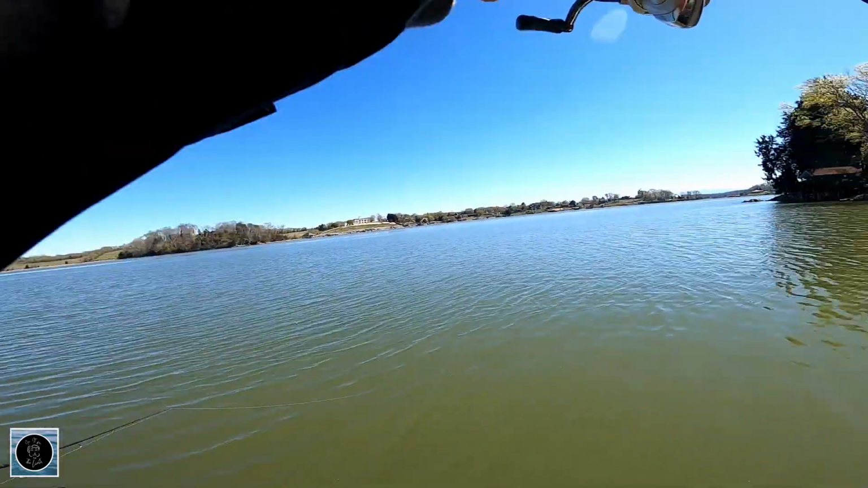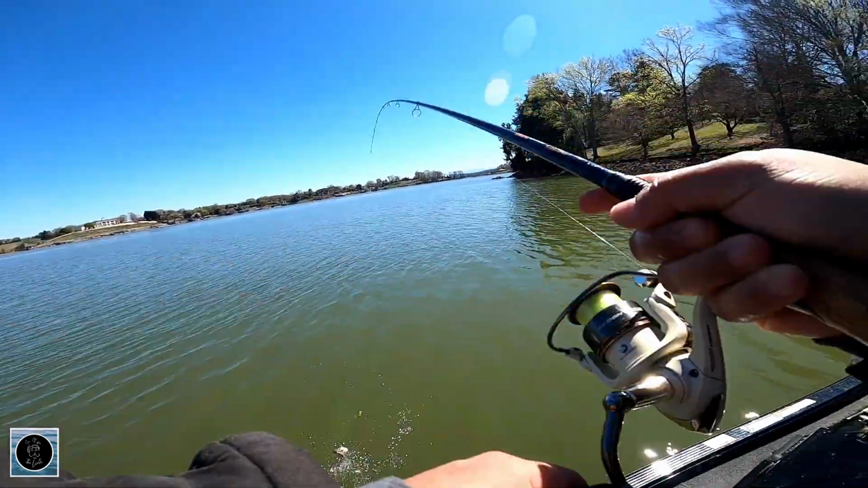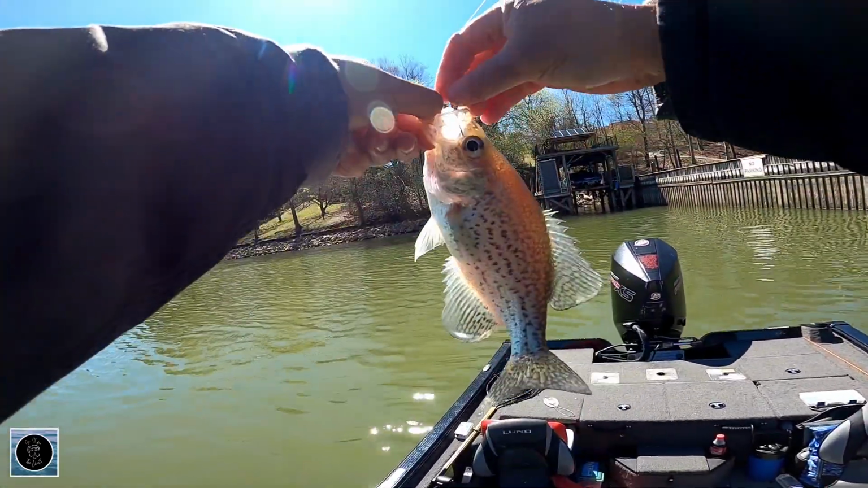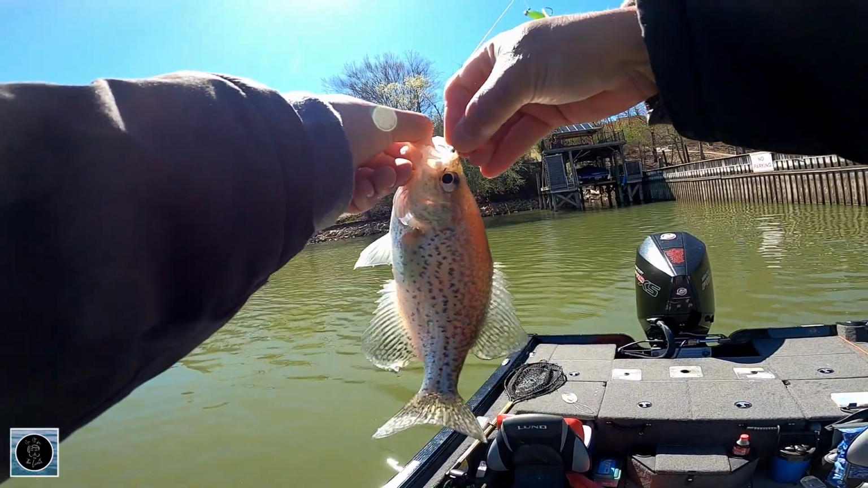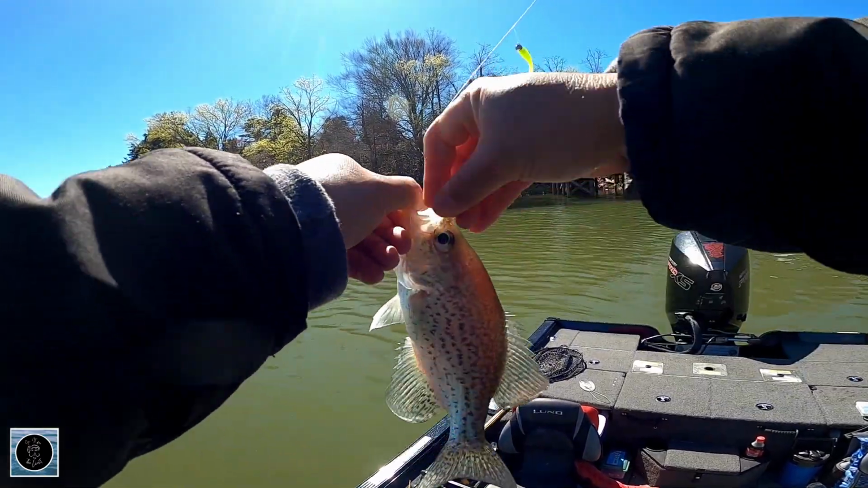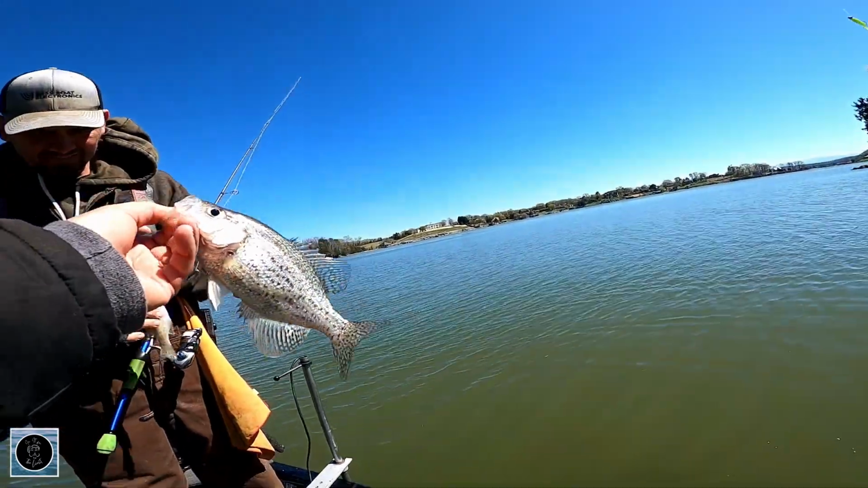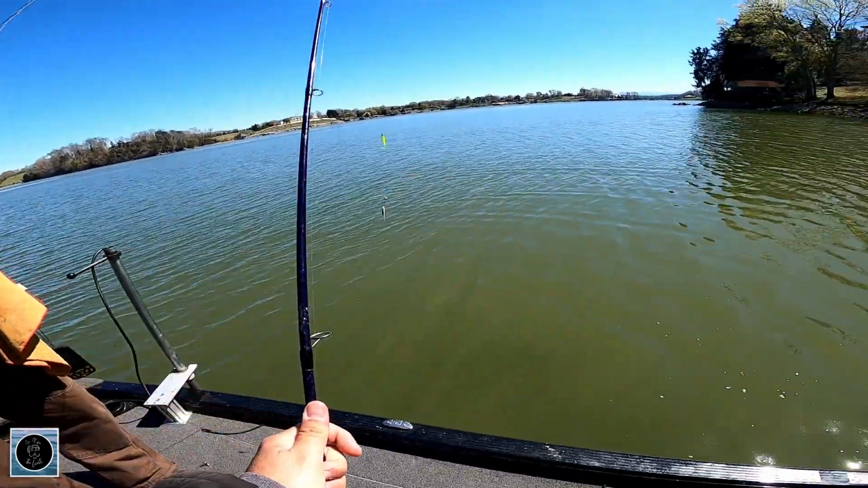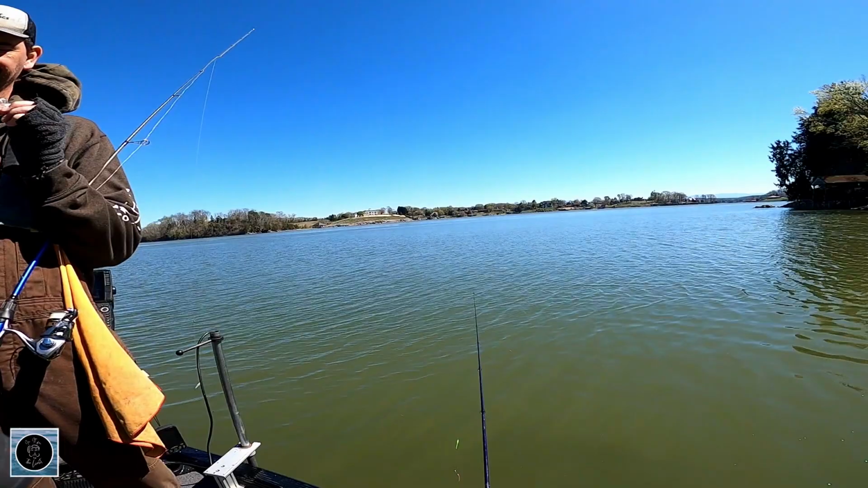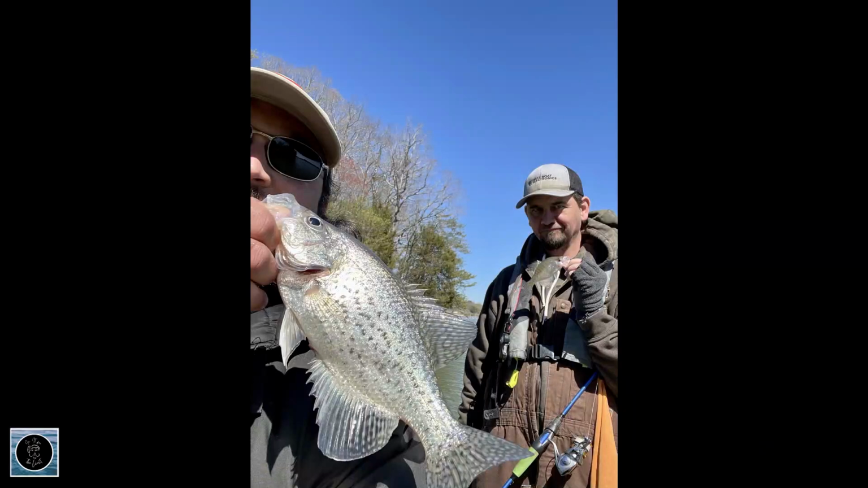Foot deep. Did you see that one come? He couldn't take it. He's coming from way out there. Oh, another double. It's kind of like too. I don't think this one's a keeper. Hold on. Hold on. Hold that big old fish up here.